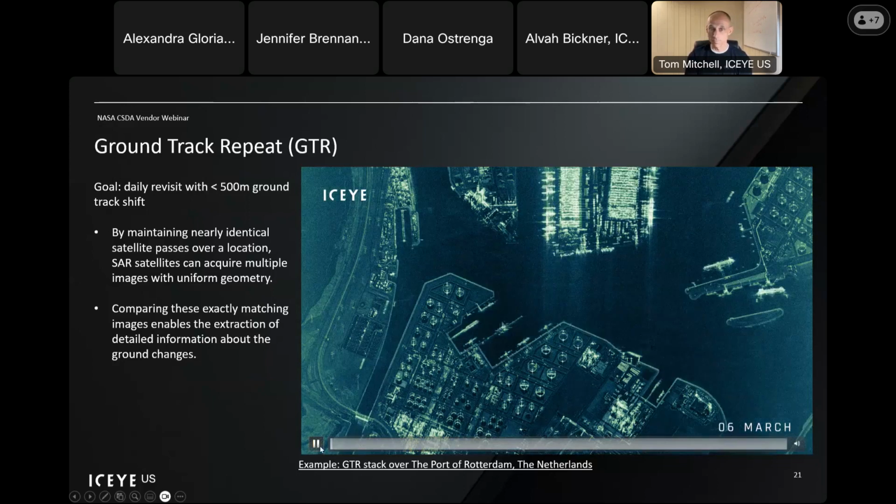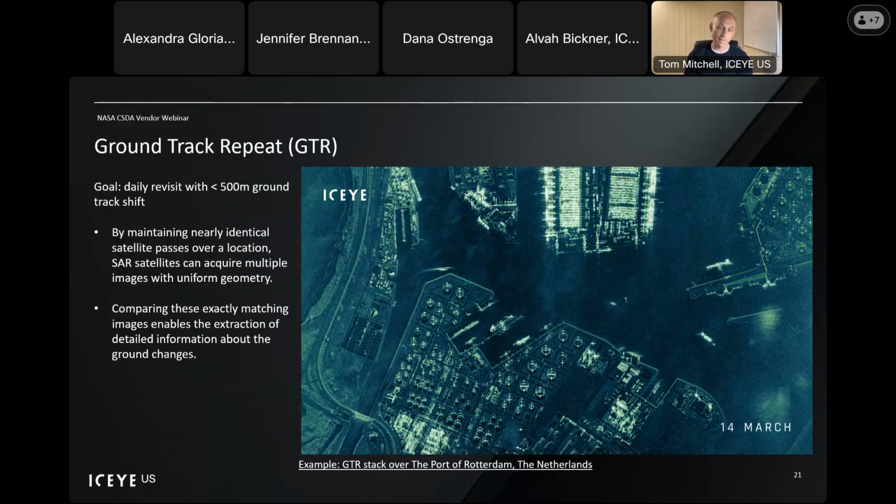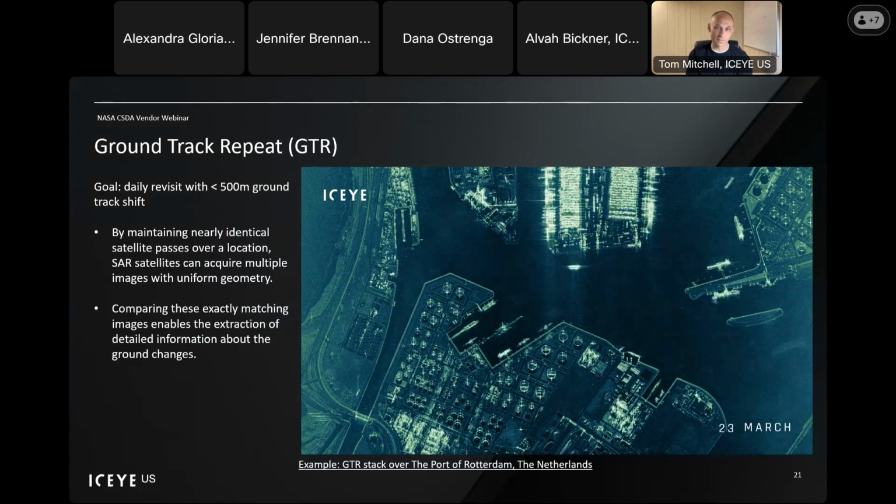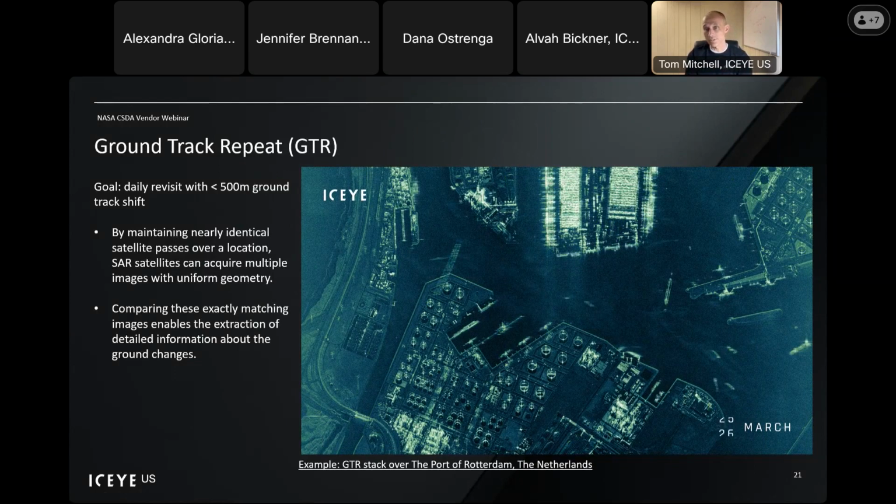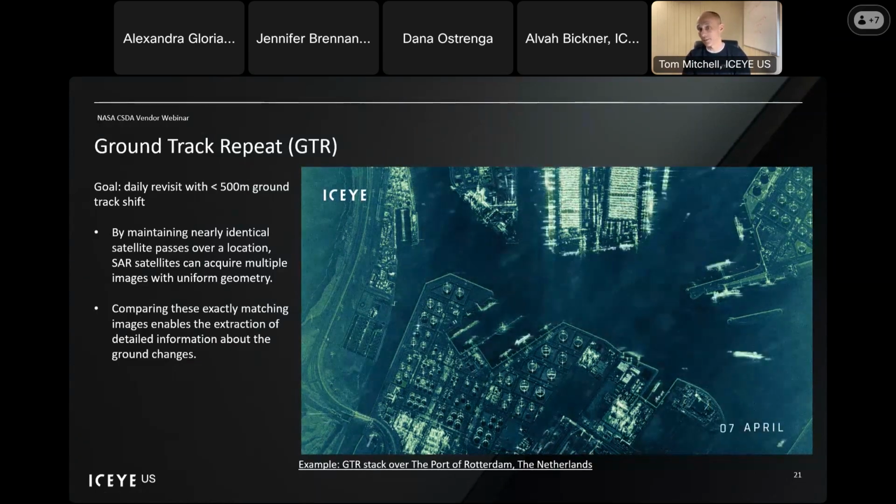So this movie should play, you see near daily collects extending of about a 3-month period. So what this enables you to do is to build up a pattern of a life of this collection. These are over the port of Rotterdam. The most obvious changes here you see are the various ships that are coming and going. This may allow you to